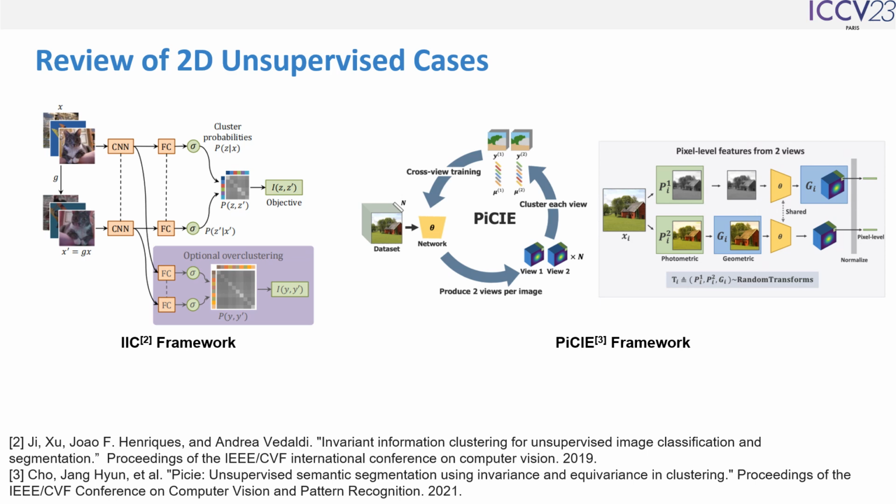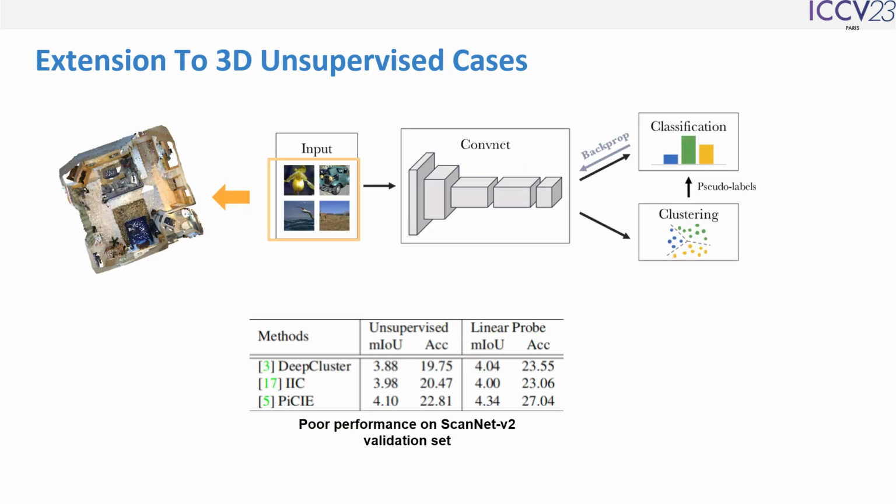For example, IIC proposes to maximize the mutual information between two different views of one instance. PiCIE introduced photometric and geometric augmentations, which employ two branches respectively, then use two branches of pseudo labels to cross-supervise. So intuitively, we extend the clustering pipeline to 3D, replace images with point clouds as input, but we empirically find that the performance on ScanNet is poor. This result shows the above methods do not learn semantic representations for segmentation.